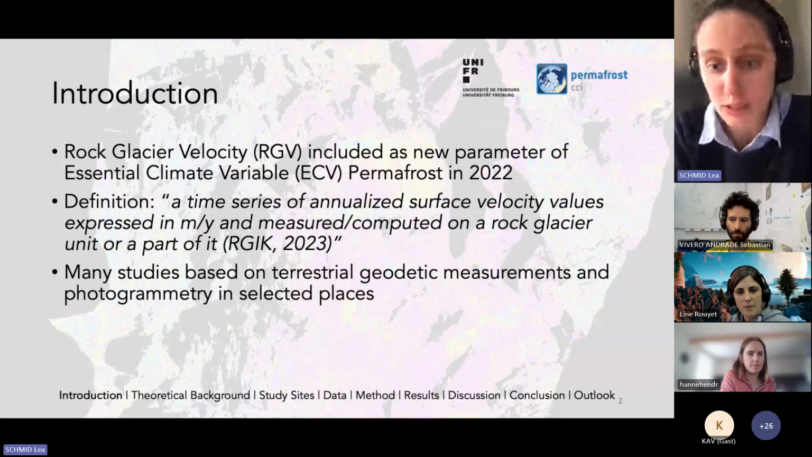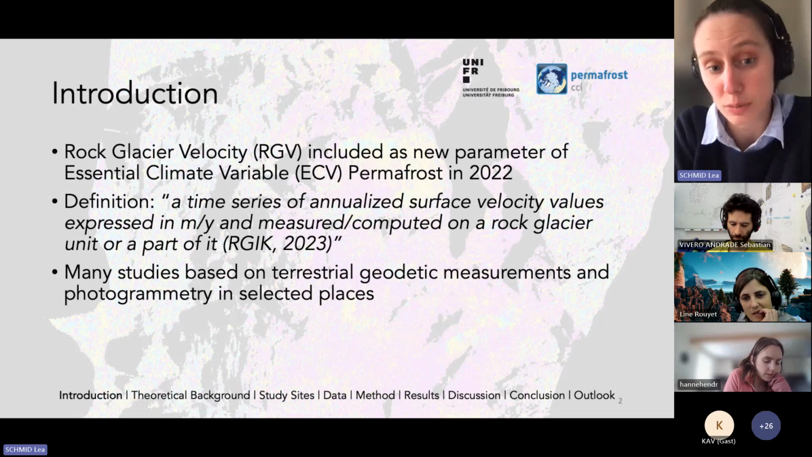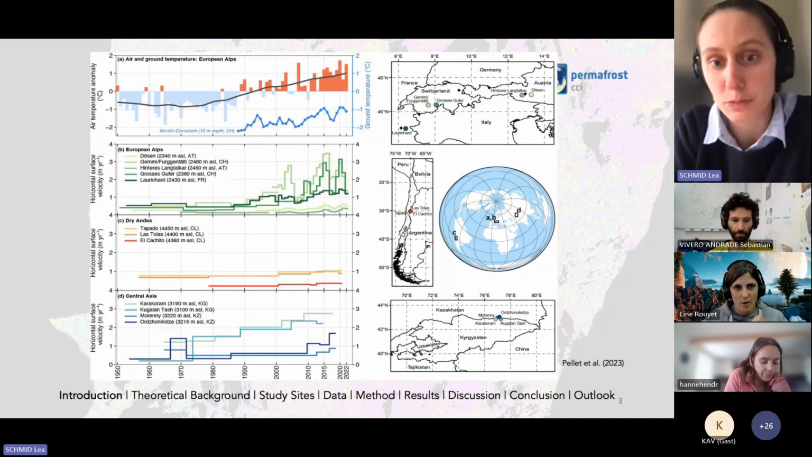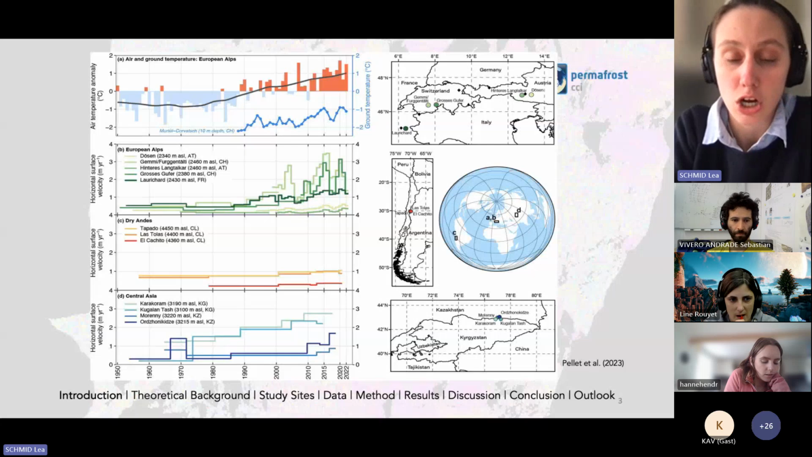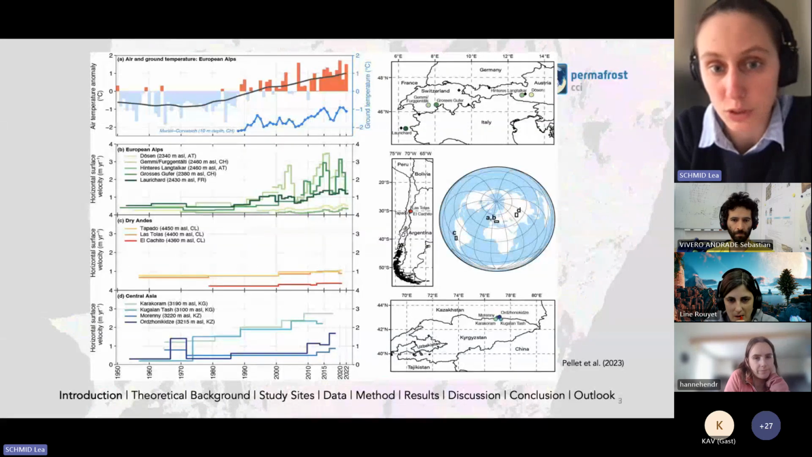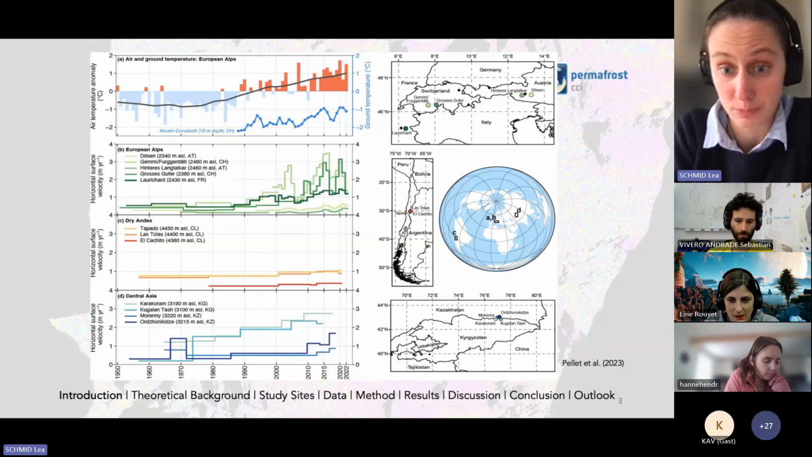Up until now, we have many studies which are based on terrestrial and geodetic measurements and also photogrammetry, but these are only in selected places, as you can see in this figure here, which is taken from the BAMS report. And especially it's important to note that the photogrammetric time series, which are here shown for the Andes and for Central Asia, are often multi-annual, so not annual. And the in situ measurements have the problem that I guess most of you know: it's not feasible to do them at a large scale because we need to go inside and actually do the measurements there.